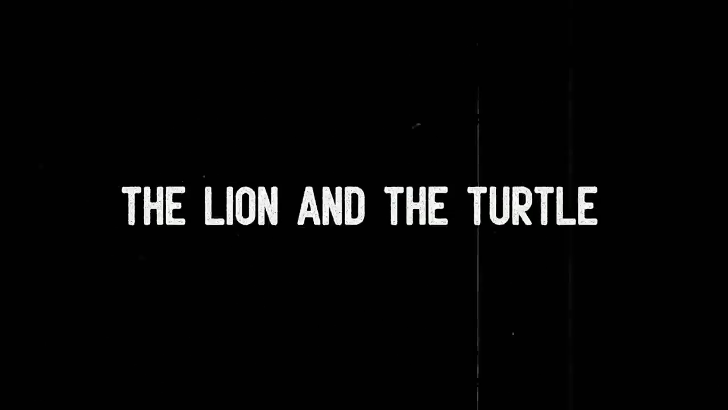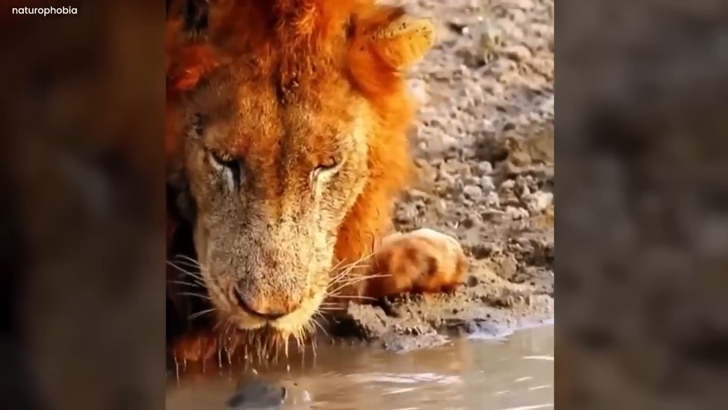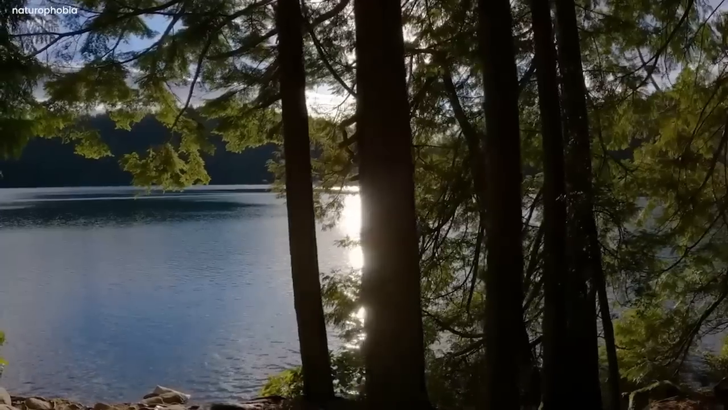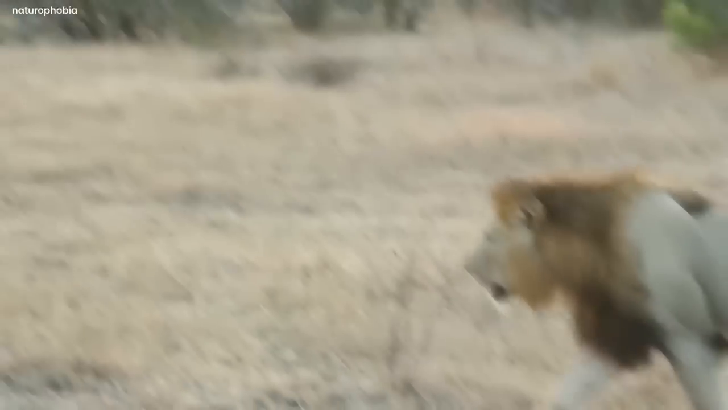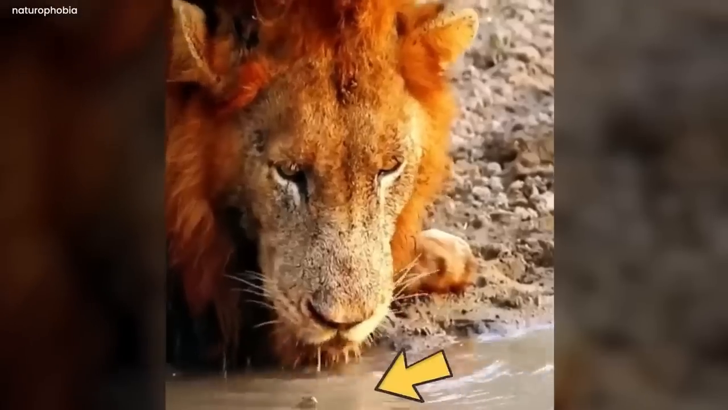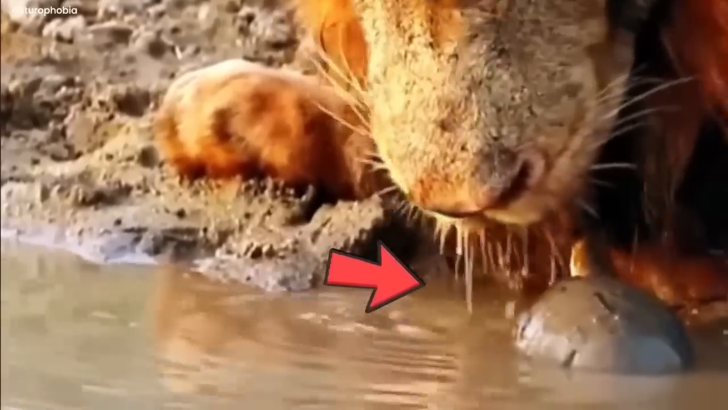The Lion and the Turtle. In the dim evening, something strange happened. A huge lion with a dark mane was on a video near a river. It looked like a ghostly show. The lion went to the river and drank water. Then an old turtle came near the lion, right at its mouth. Surprisingly, the turtle wasn't scared.